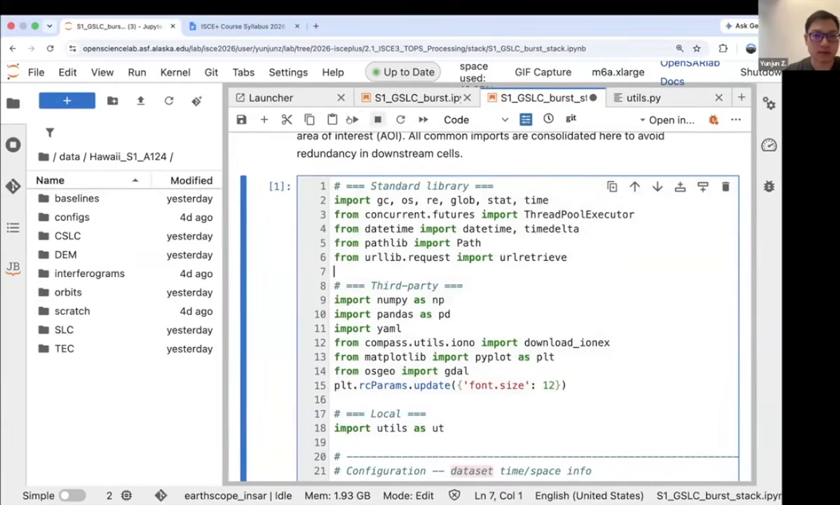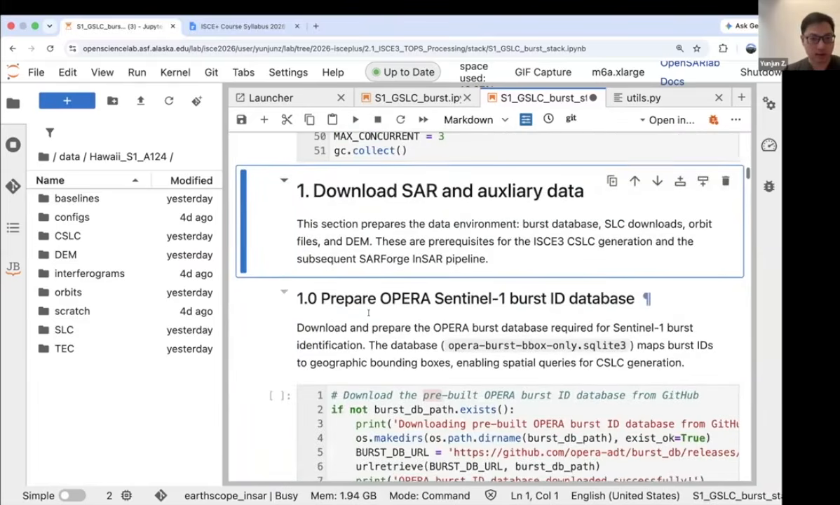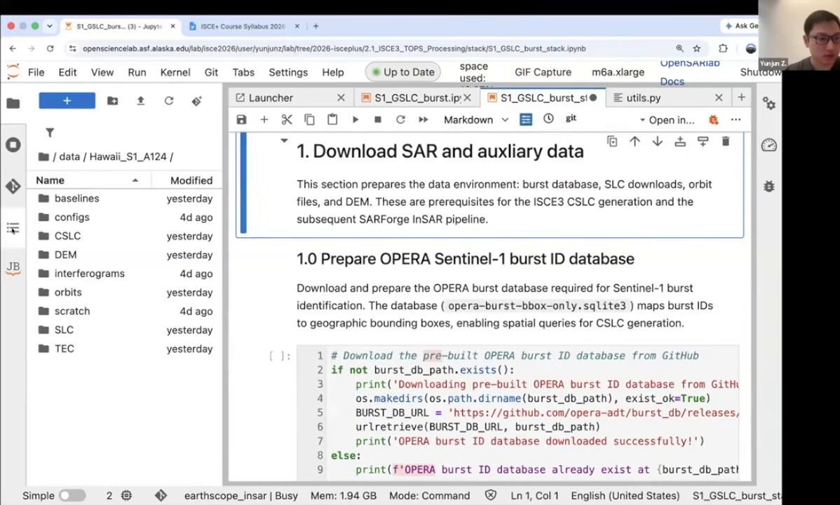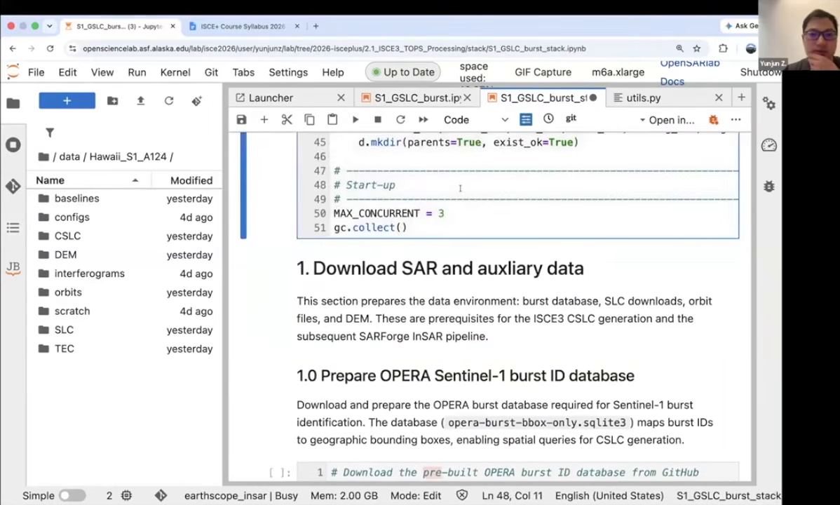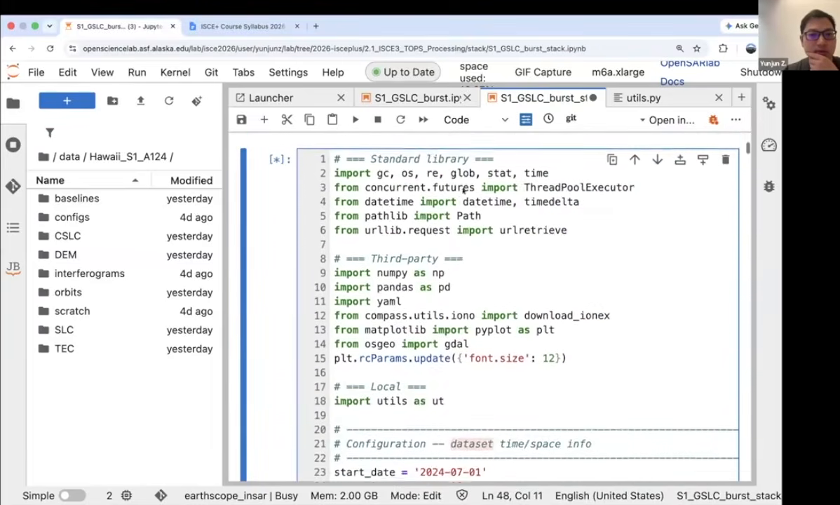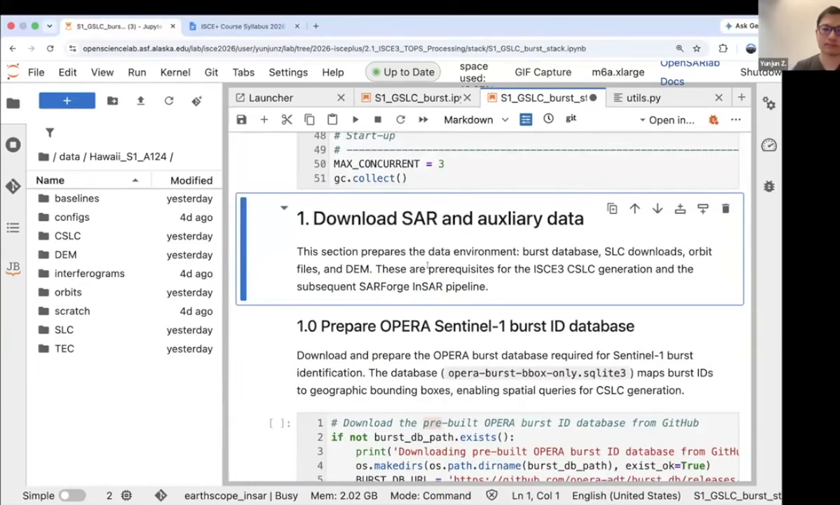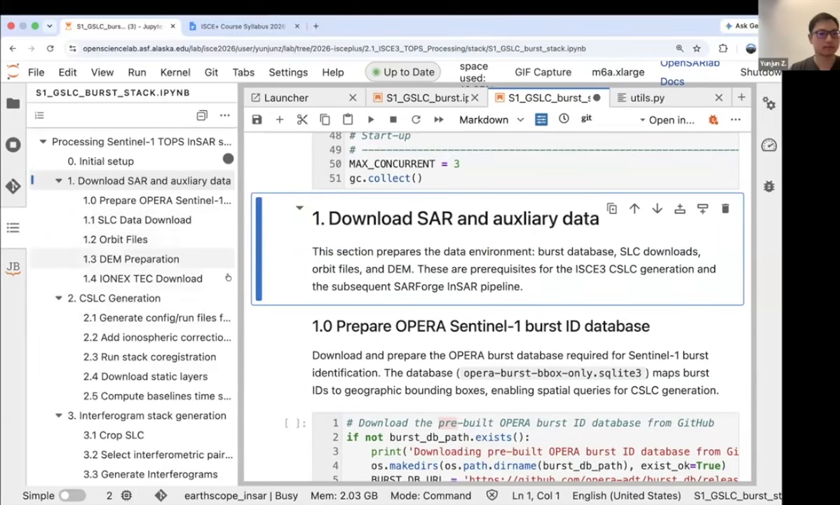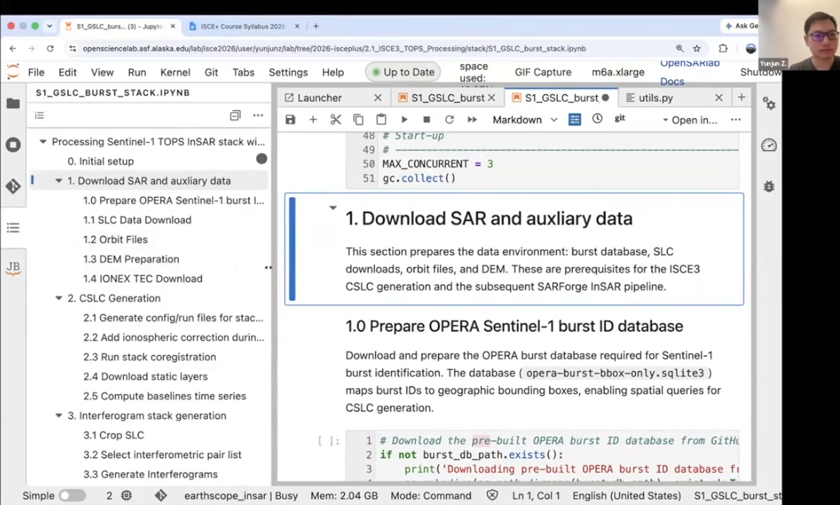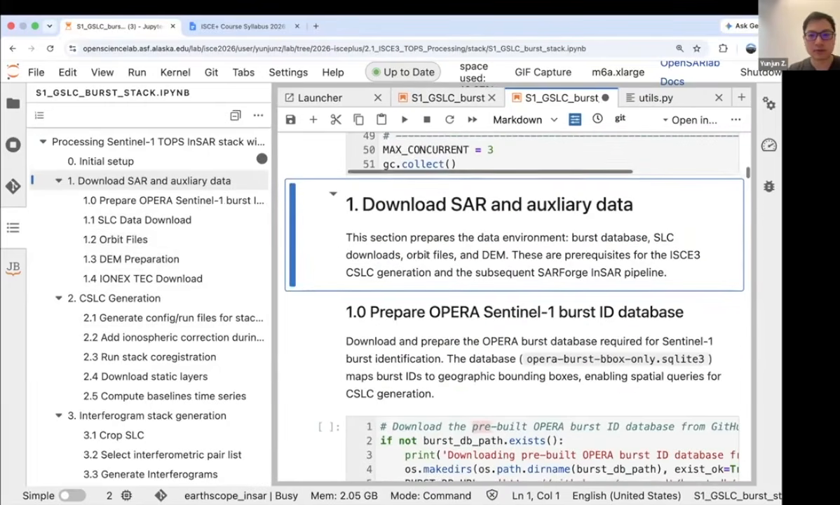If we run through that, most of the code is the same. Again, we're doing the exact same workflow. Let's see if it runs. Okay, it'll take some time.